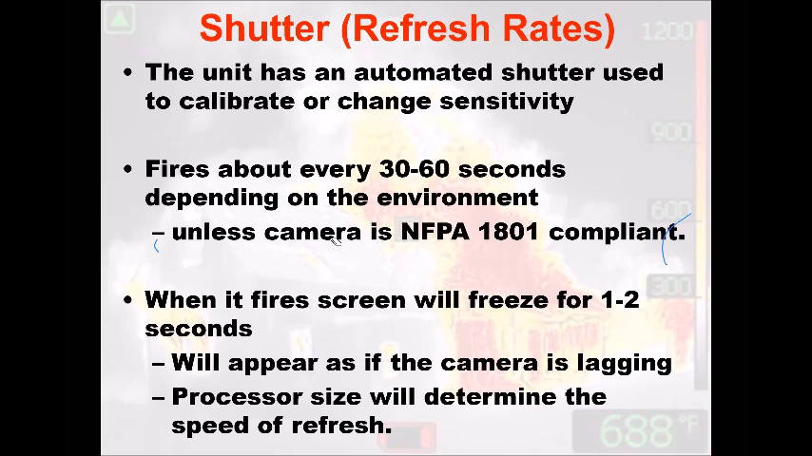The problem is the spec. What camera did I buy? If you bought a higher end decision-making camera, you have a megahertz processor of 60, where if you bought a lower-end decision-making camera, the K2, you have a 9 megahertz processor. Well, what does that mean? Well, if you read the specs of your TV in your living room, I guarantee you have a higher megahertz processing on that TV, so it produces the fastest, cleanest image when it's coming in through your digital cable box. It's the same concept and idea for your thermal imaging camera.